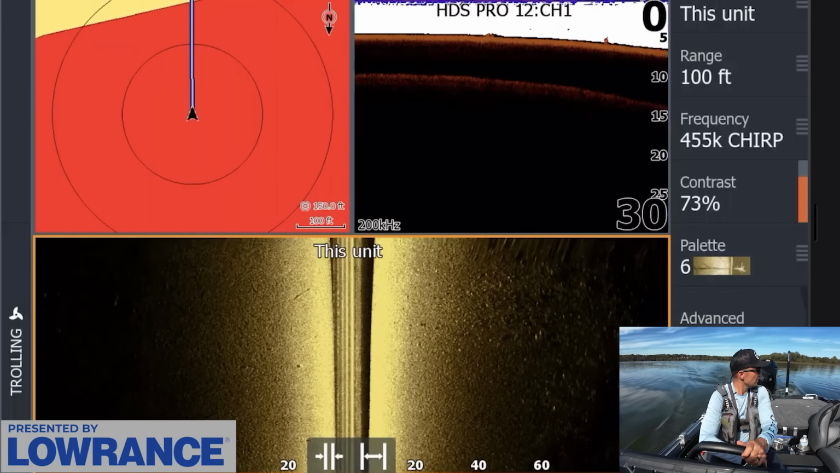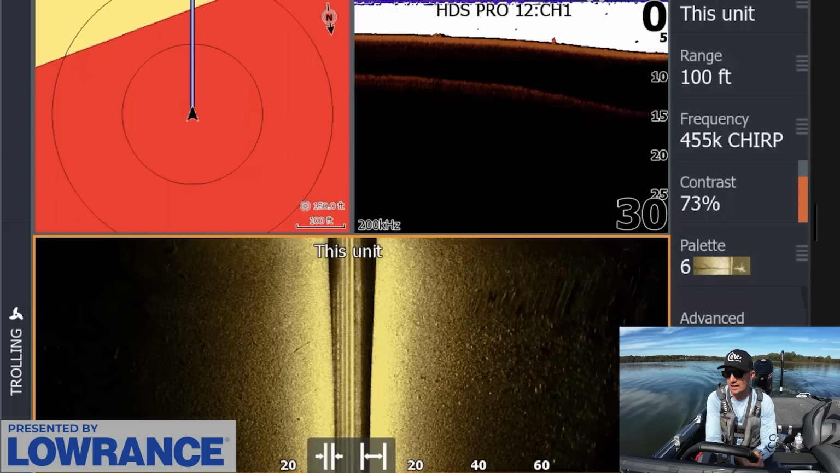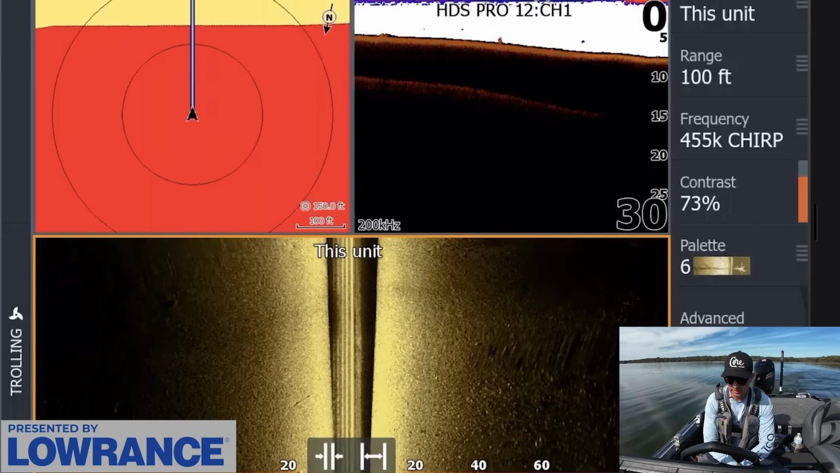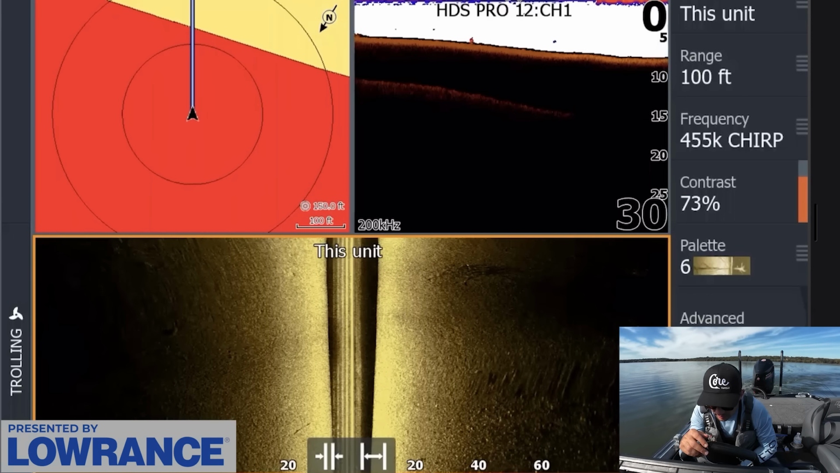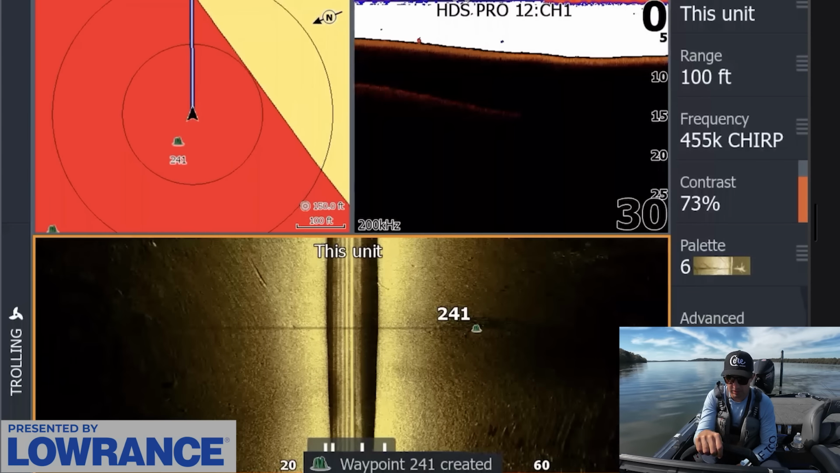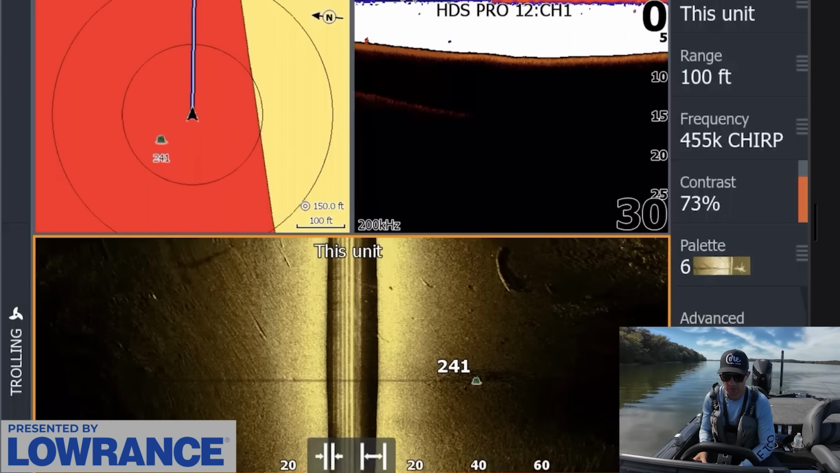There is a little bit of a deeper ditch right here, which is kind of interesting. It drops off out this side as we get closer to the shore. In here, I think there's a little piece of brush right there. Yeah, another piece of brush. This actually might be where we need to be looking, is more in this little gut here.